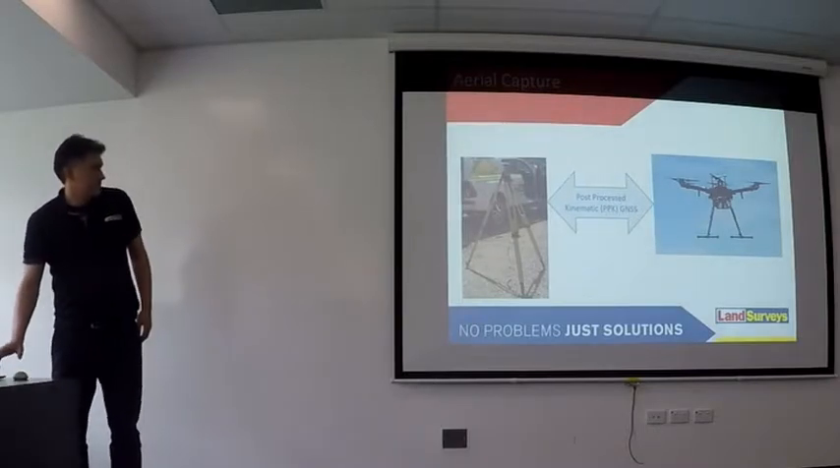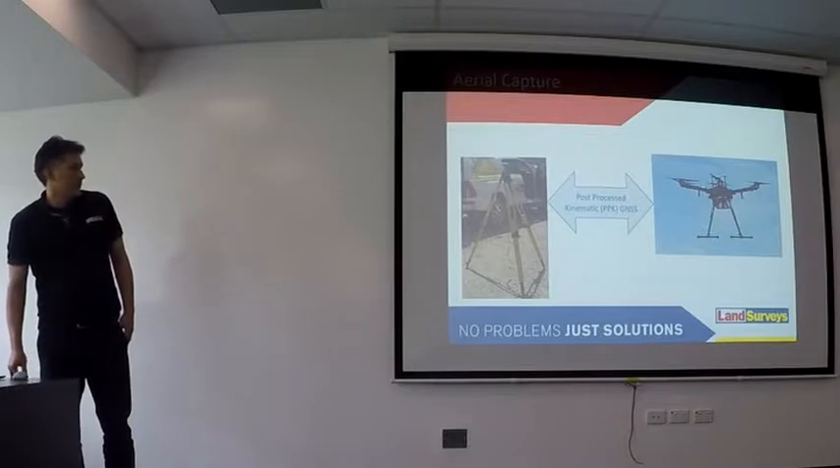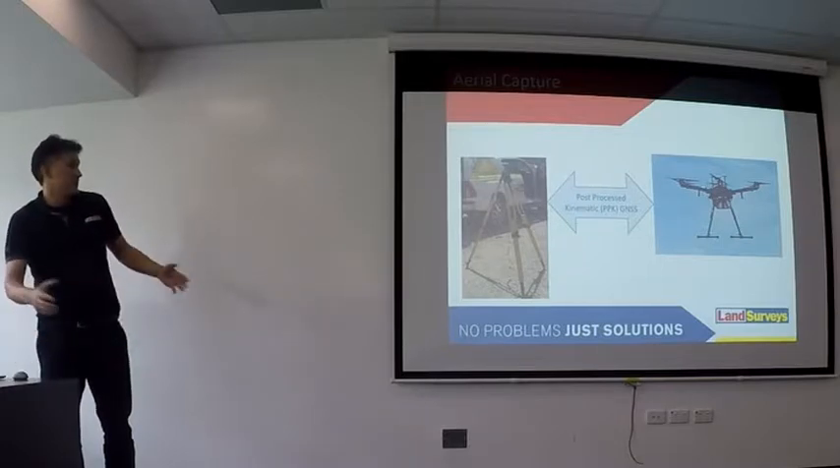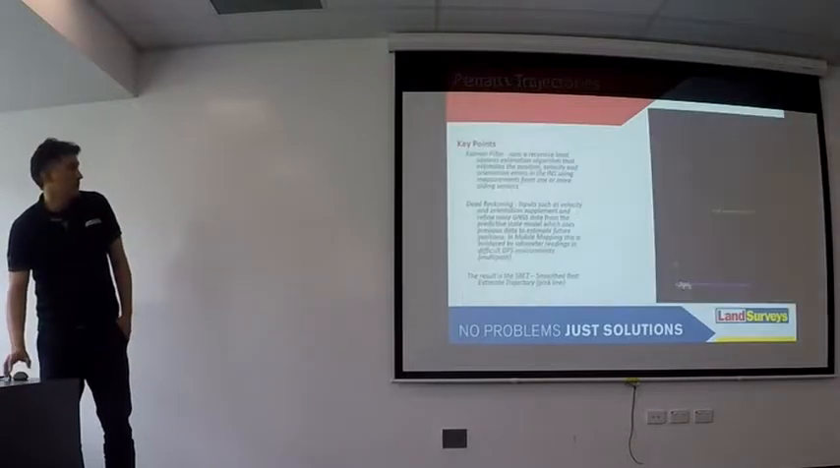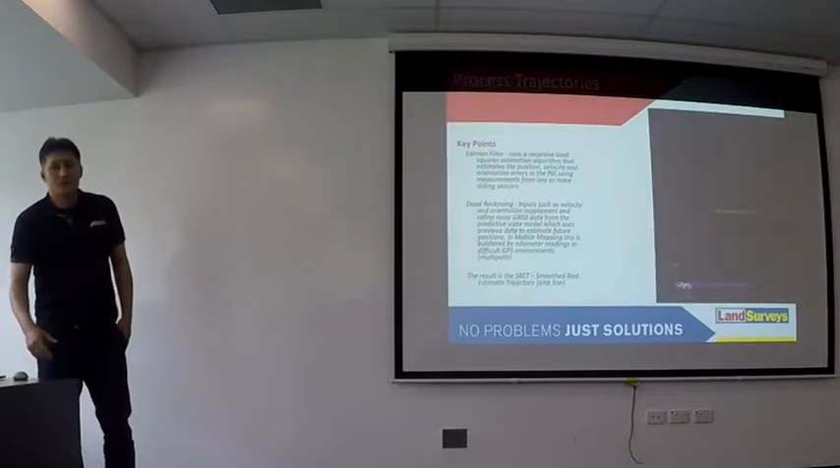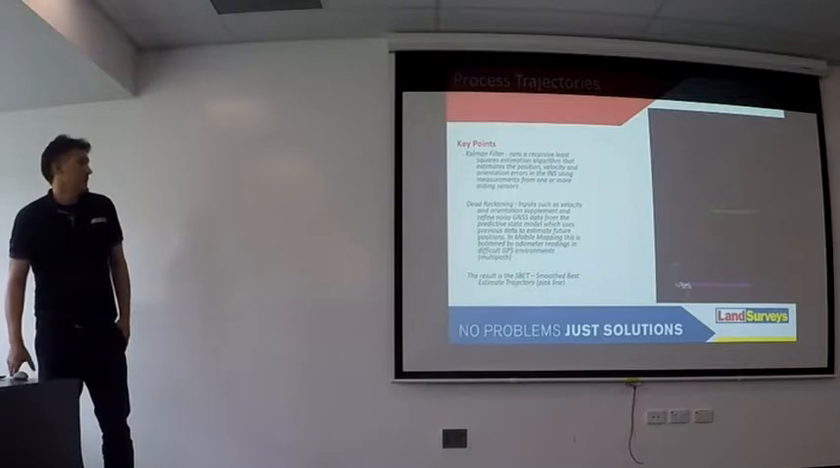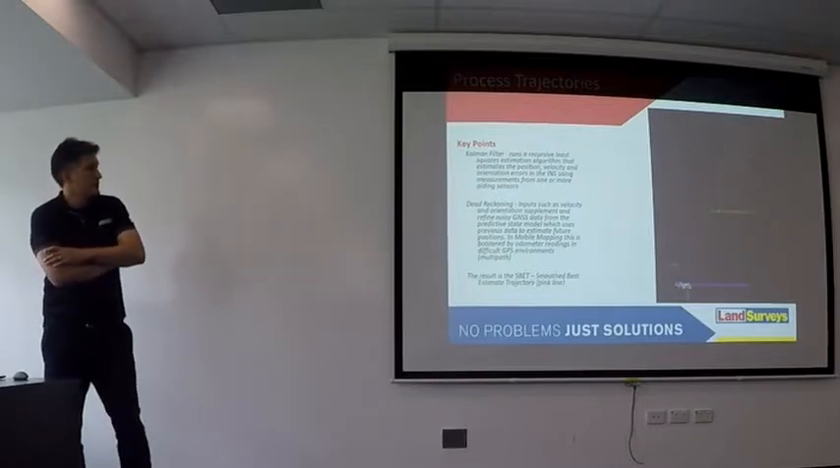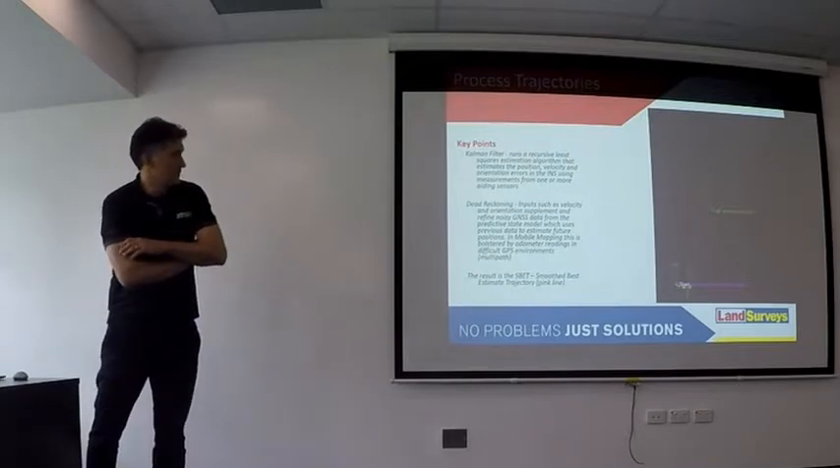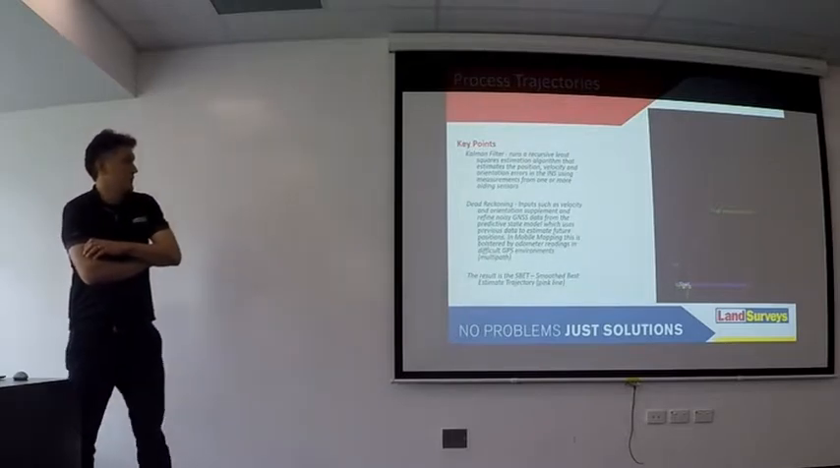This is pretty standard stuff. We process the trajectories using PPK as opposed to RTK, although there are pretty good RTK systems out there. But the advantage of PPK is that you can do backwards and forwards processing. With the satellite ephemeris, you process the trajectories to get what's called an SBET, which you can see on the diagram, which is really clear.